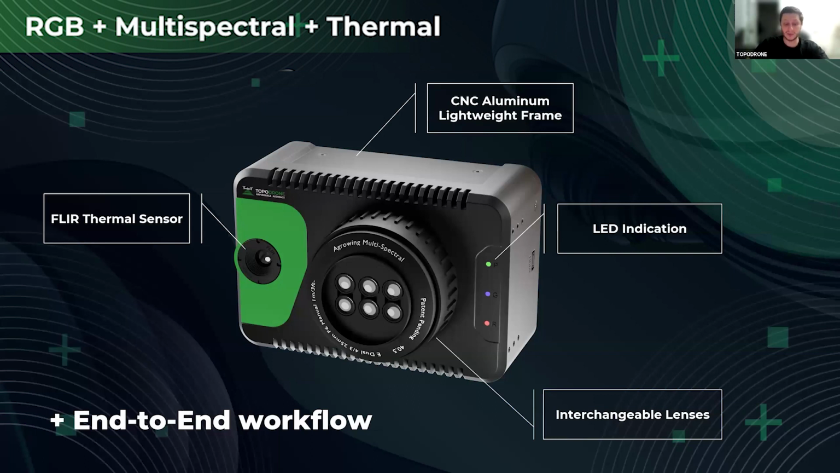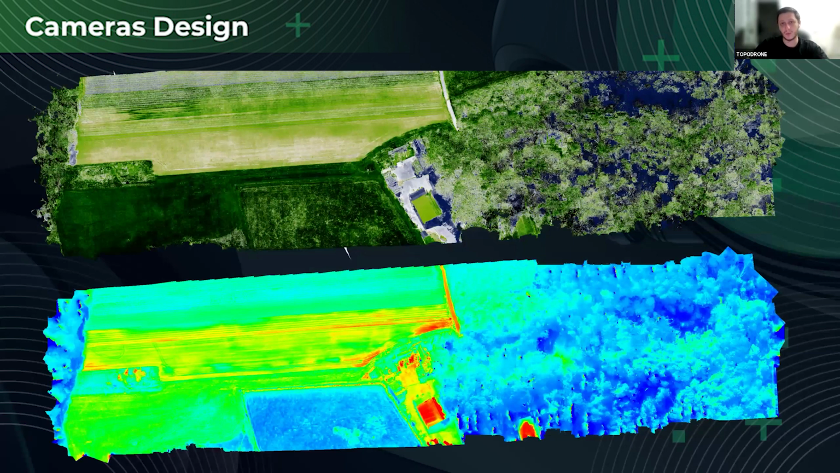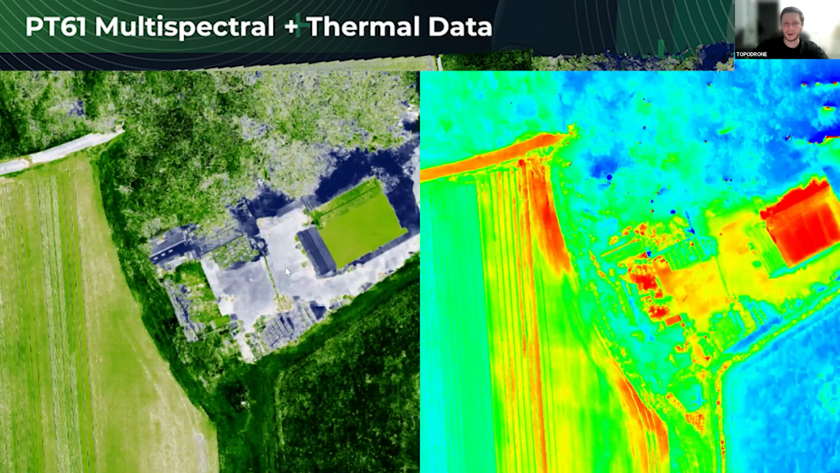Let's briefly overview the data. We can see two orthomosaics generated using this camera. The top one was generated using the multispectral data, and the bottom one was generated with the thermal sensor data. Here we have a building, a structure, which is visible with good utilization.